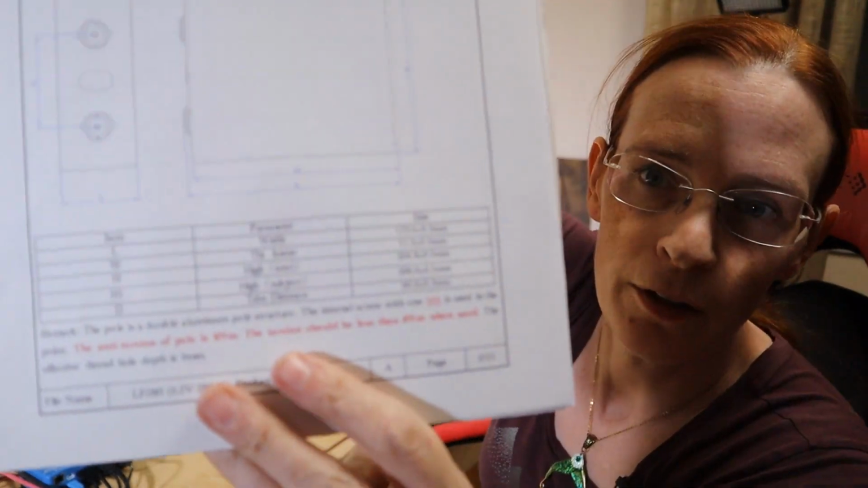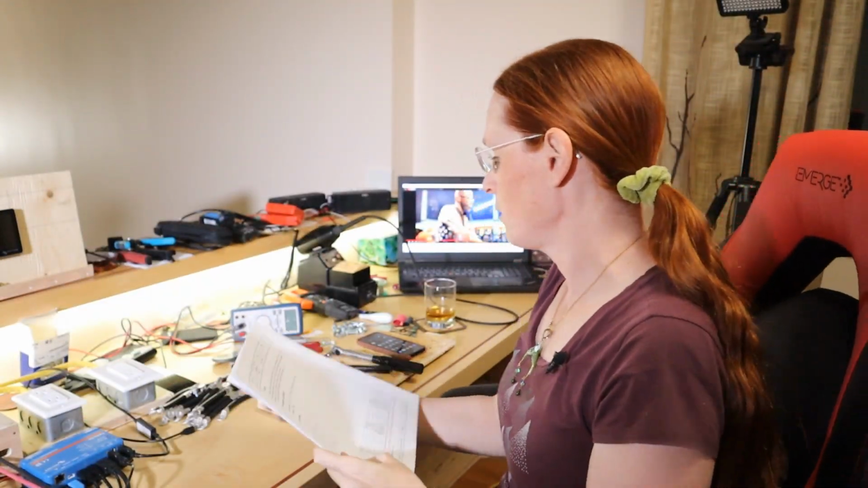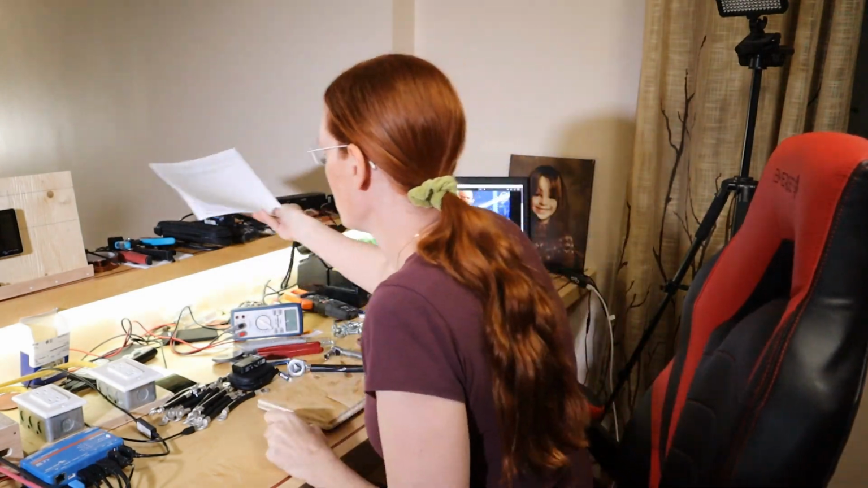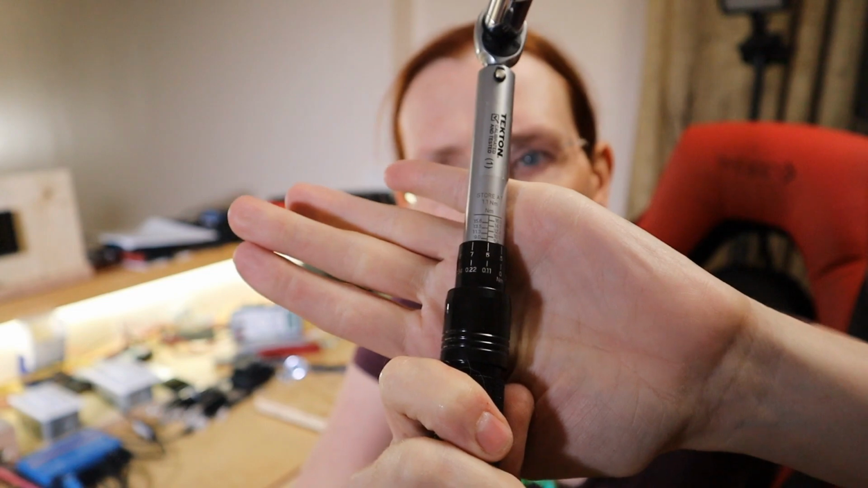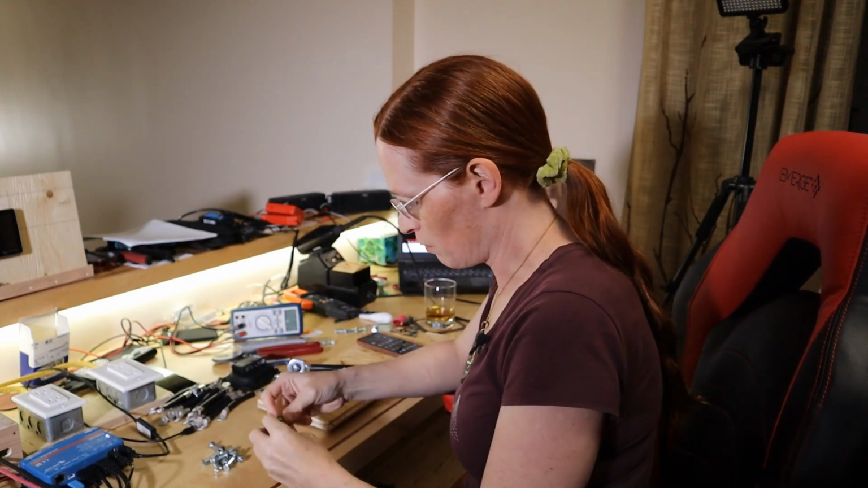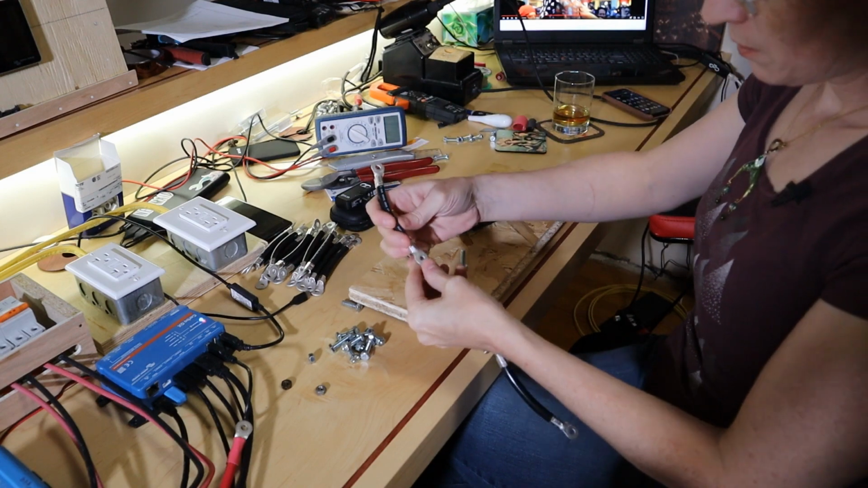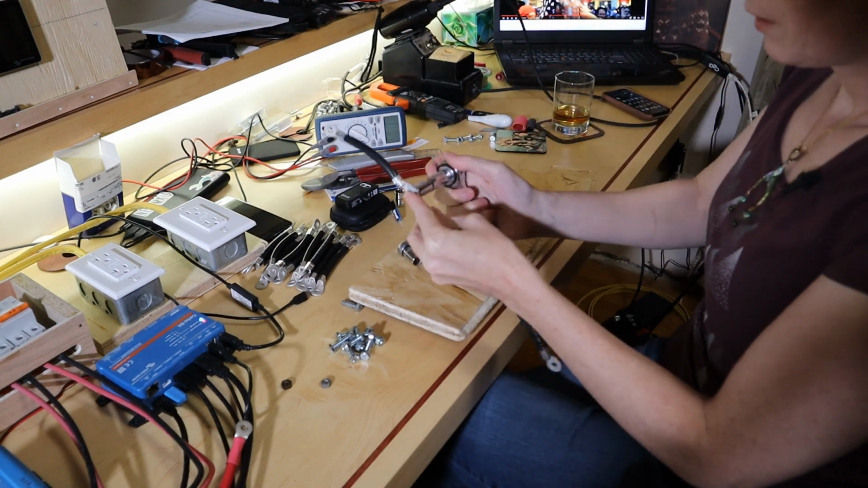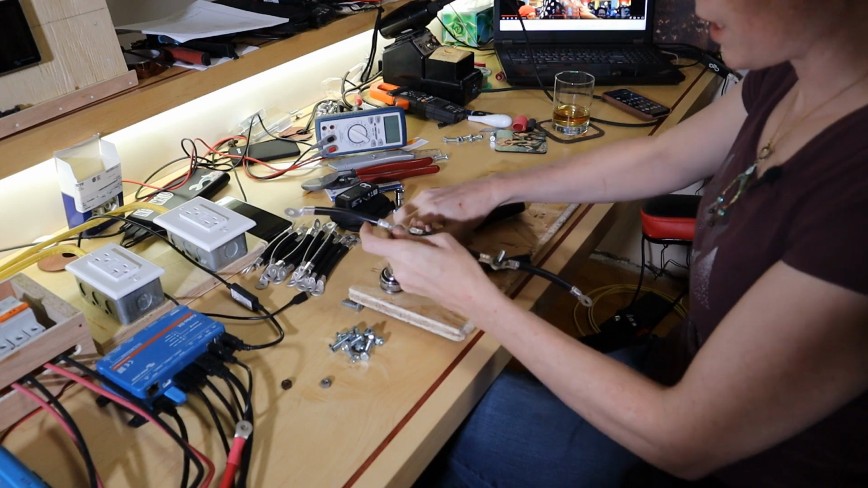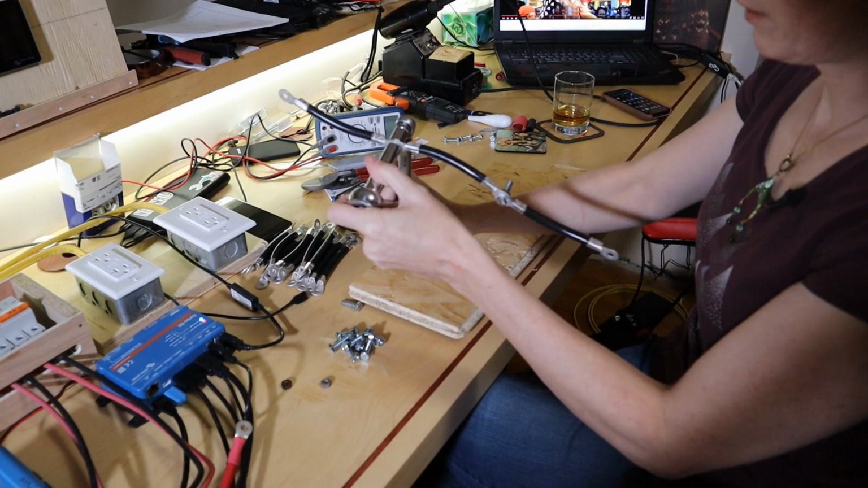The documentation, can you zoom in please, is showing 8 Newton meters of force on the bolt. So I have set, I don't think this is coming across, but it's set to 8 Newton meters currently. So I have a bunch of these bolts. What I'm going to do, did the first one, get it close. That wrench just acts as a backstop.